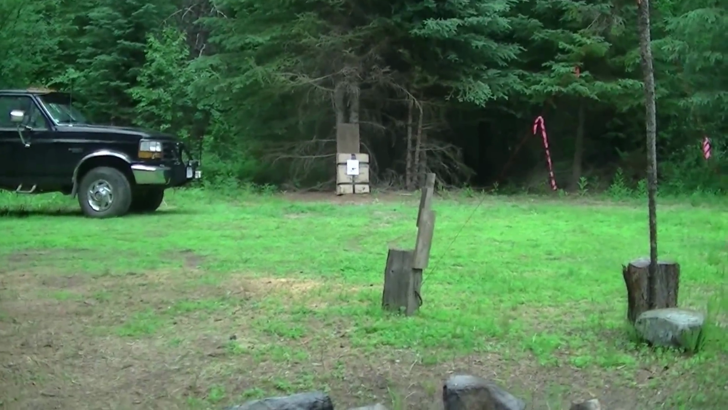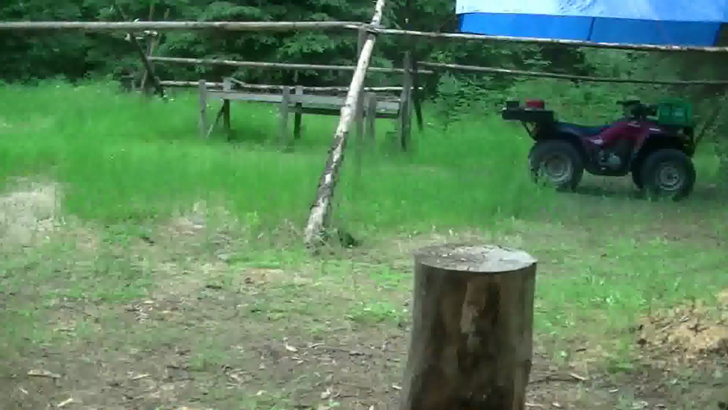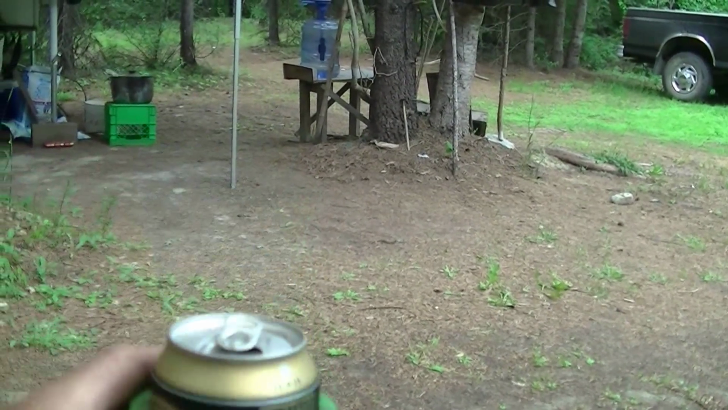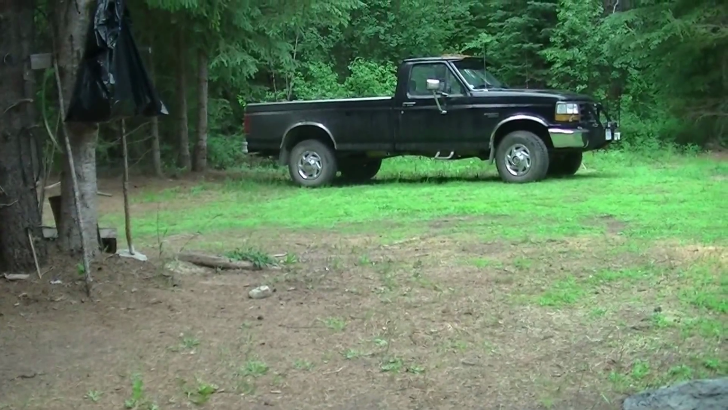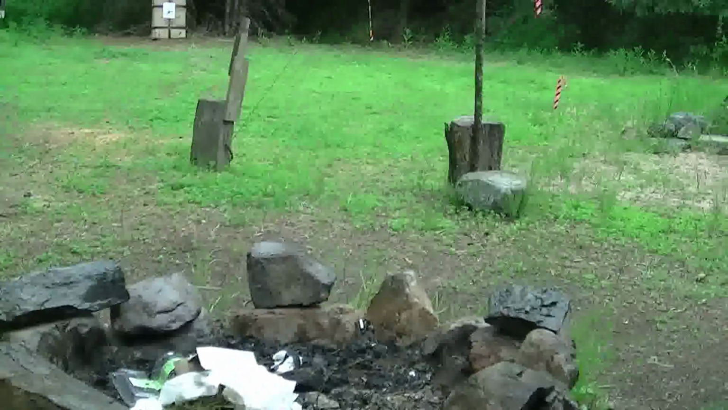I'm sitting underneath the tarp here. It's raining, and I'm going to have a beer here. There's my beer, bravo. I still got 3 trail cams to check, so we'll see what happens here tomorrow.